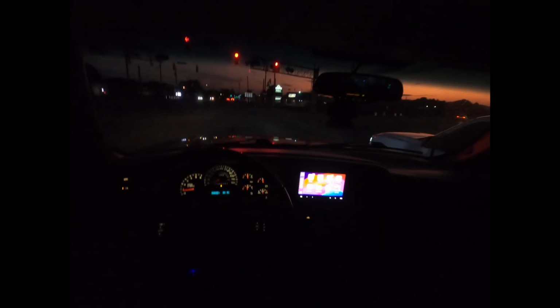Look at this old Stang up here. This guy ain't even got no tail lights on his truck. What's he got? An old lowered Chevy? I'd like to have a single cab, man, but it's hard to find clean ones. It really is.